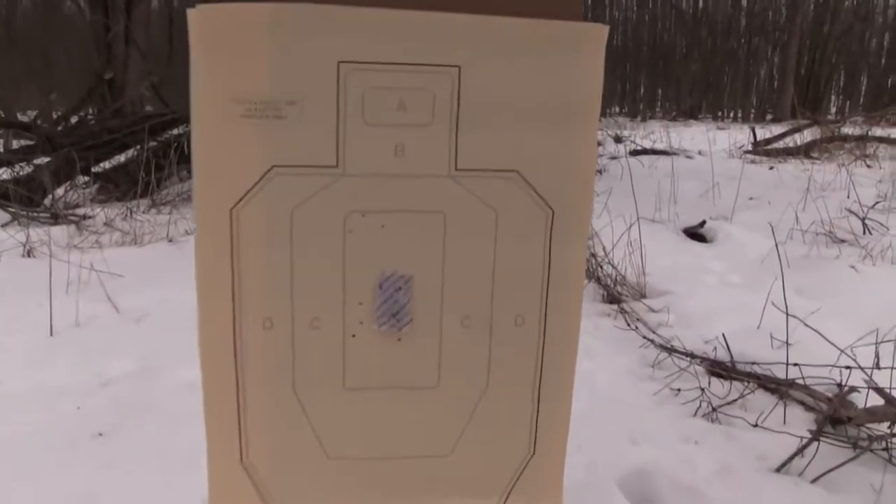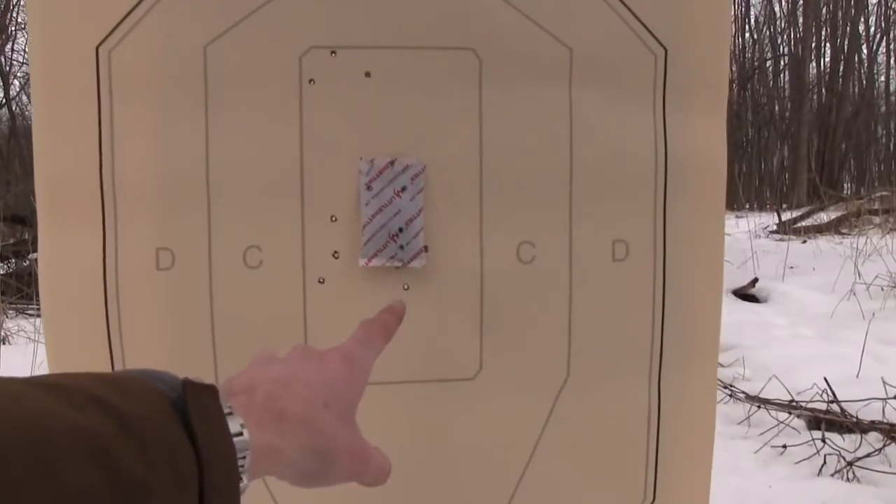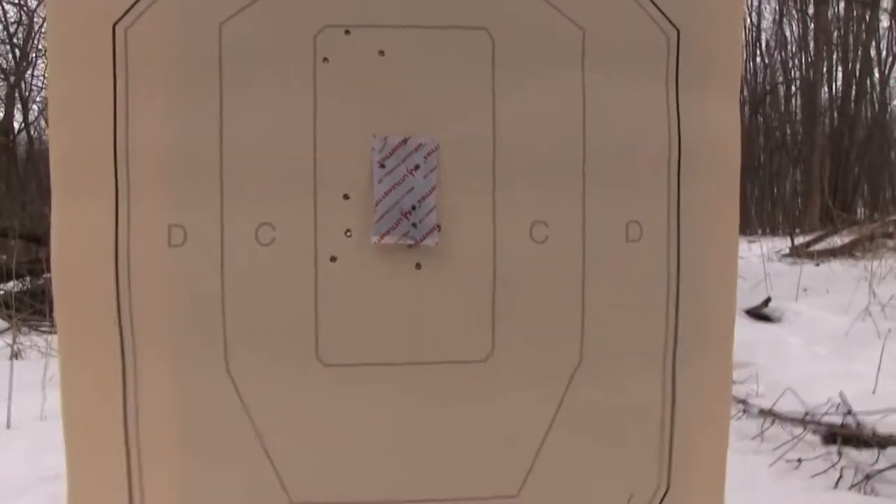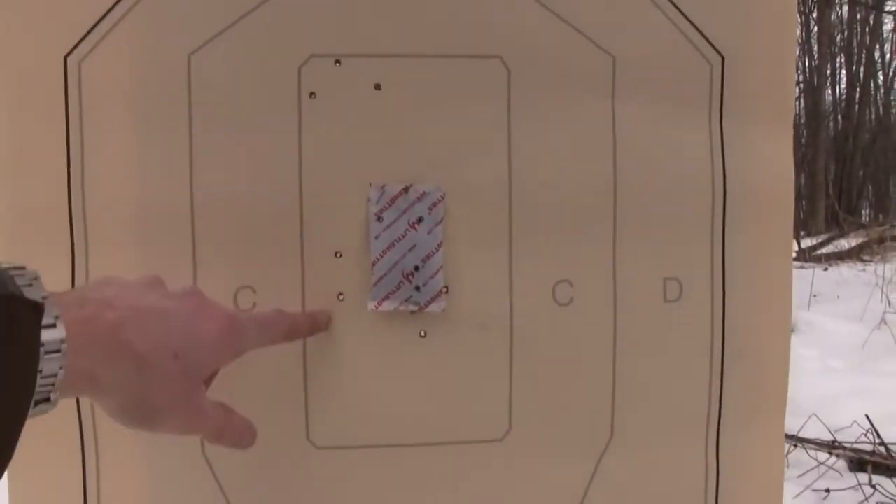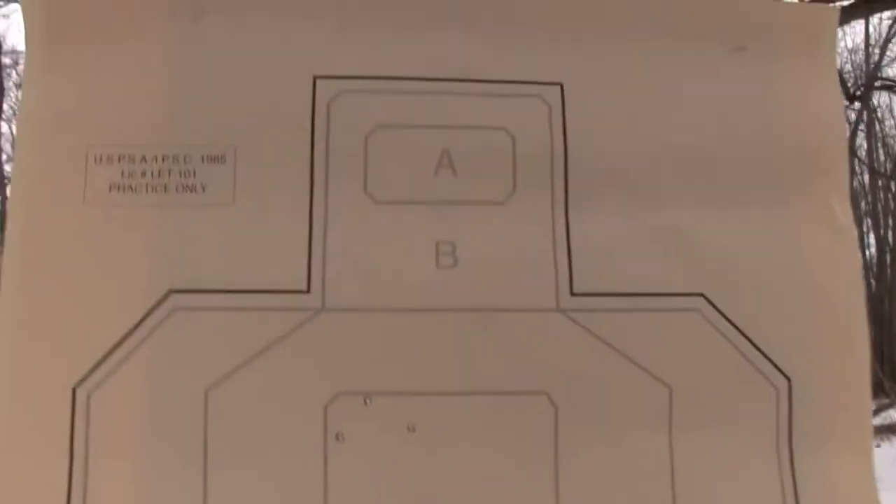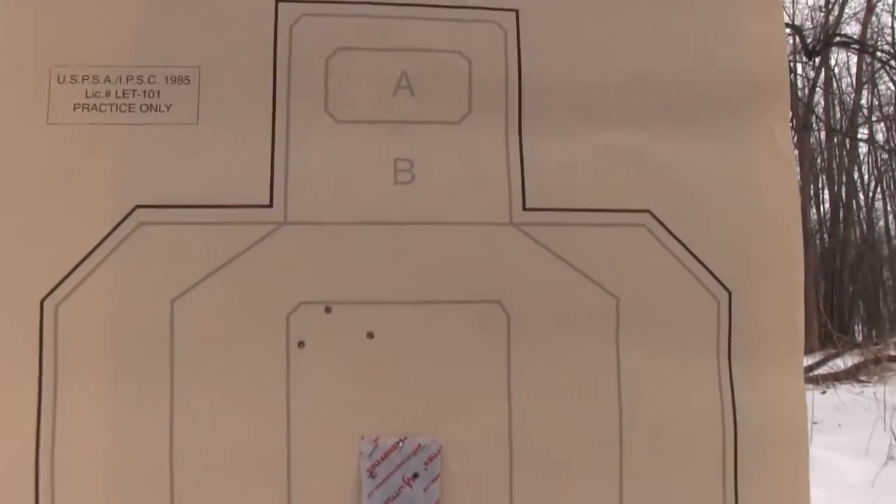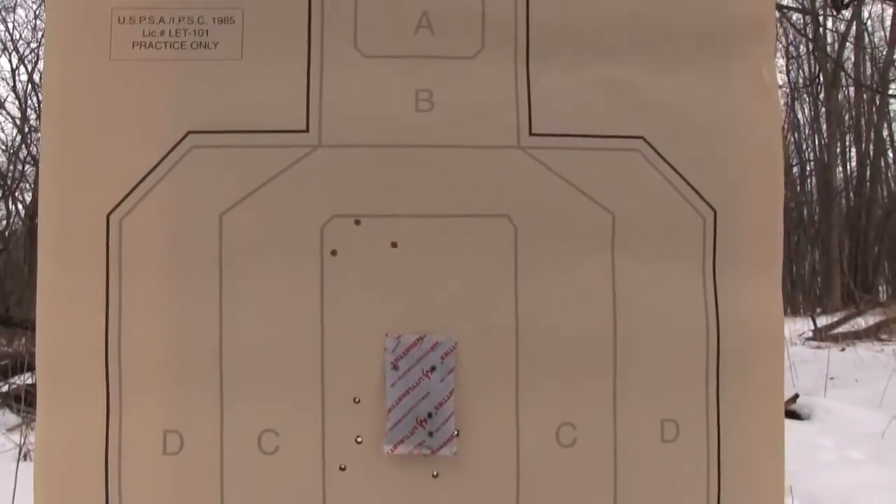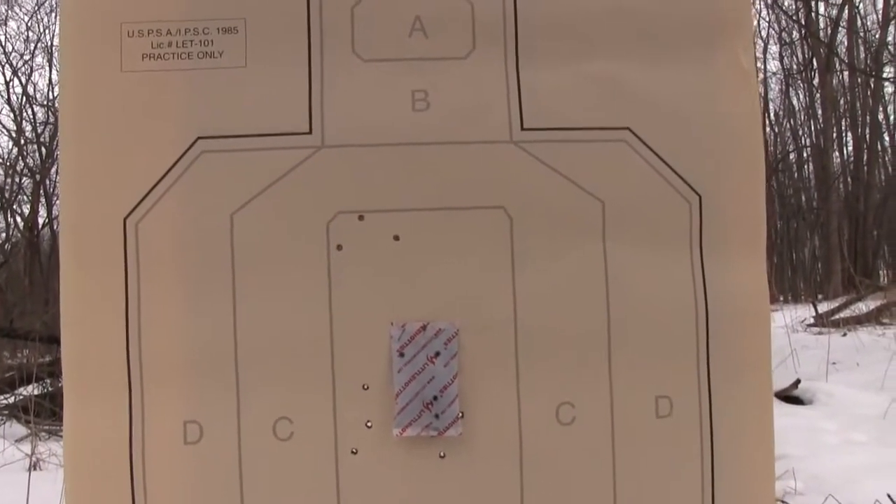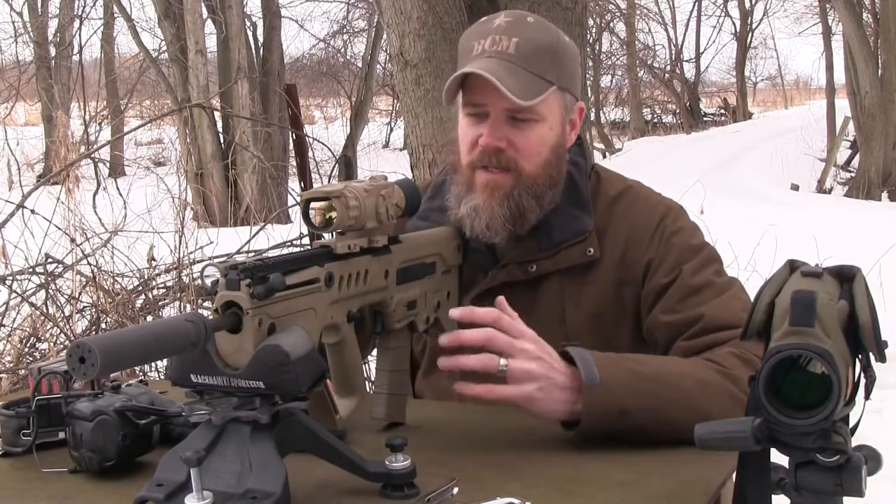All right, guys, there we are. You can see the final group right there. Not too bad. You can see when I was just a little bit left and moved it over and hit right here, those 3 shots. That's where I was hitting before. Right here, brought it down. Yeah, that thing's really easy to get sighted in. I thought it'd be a little bit more complicated. Really, really simple.